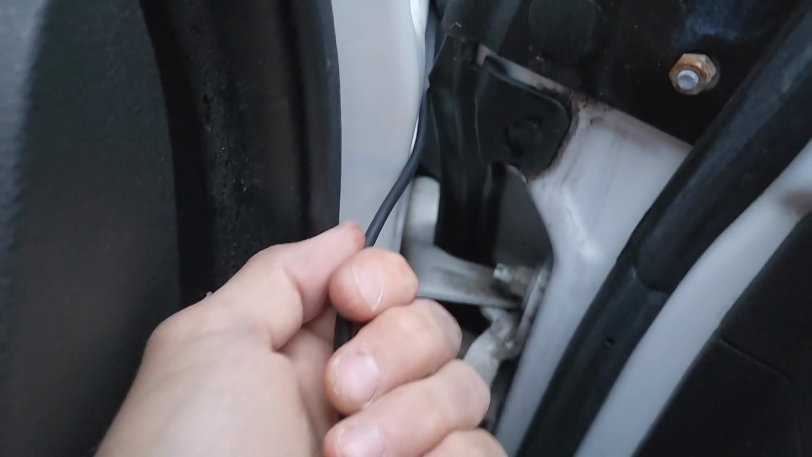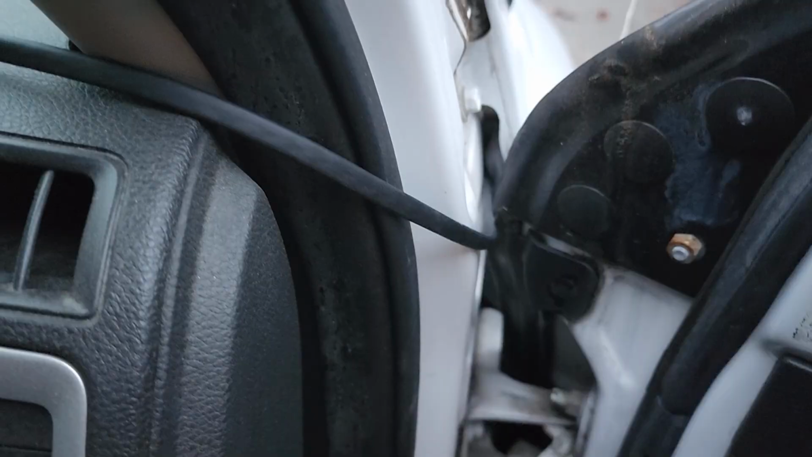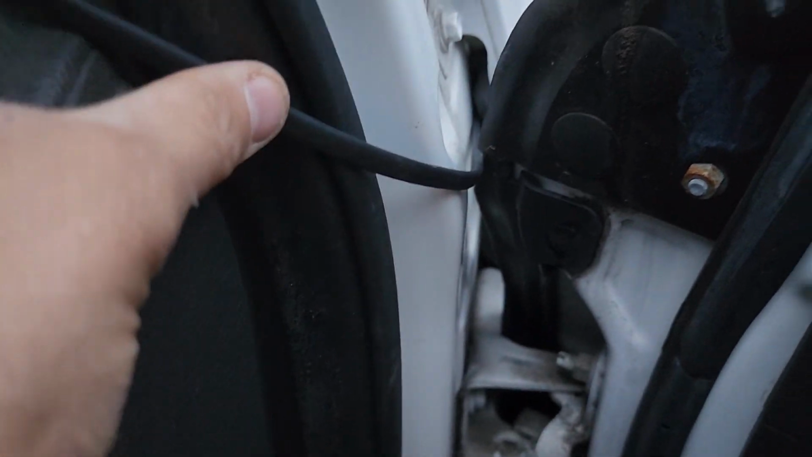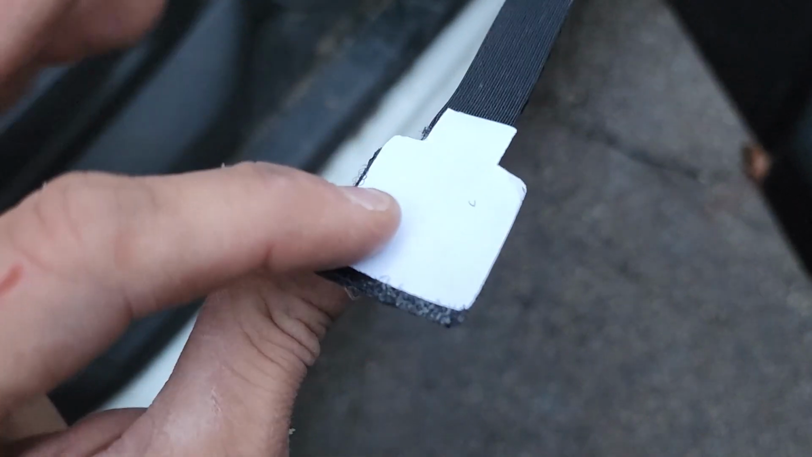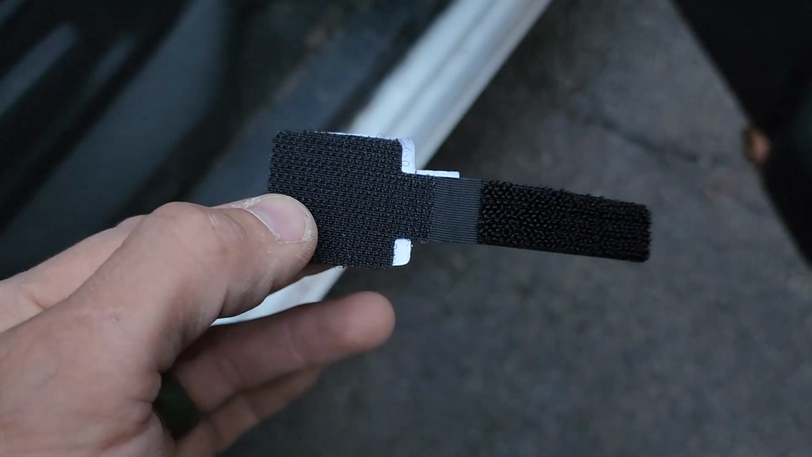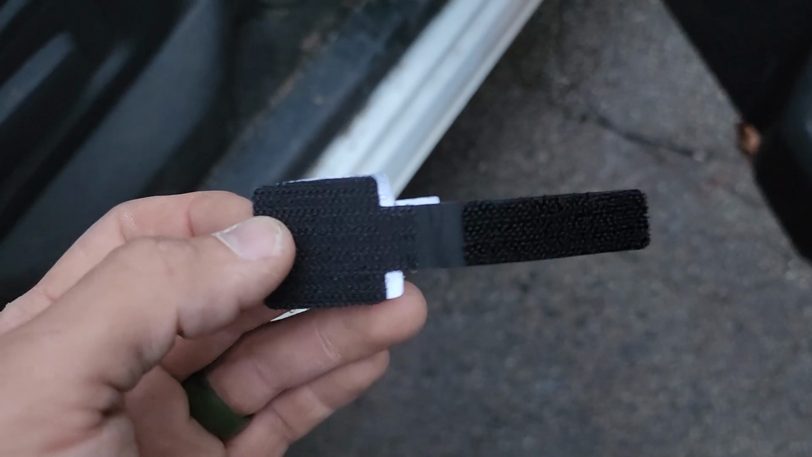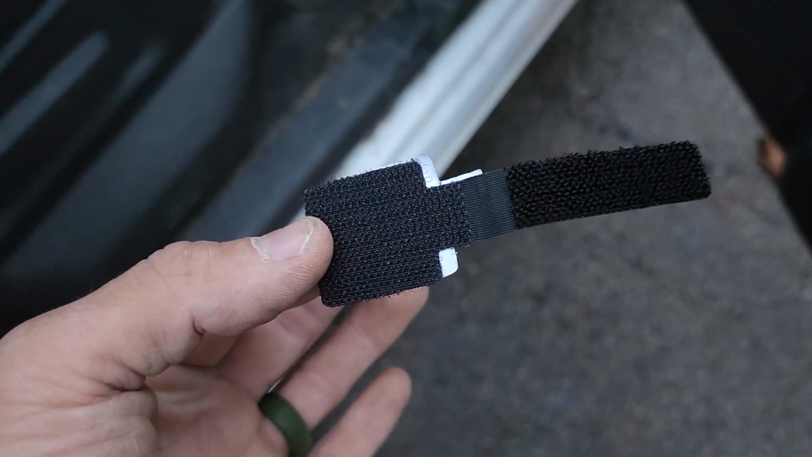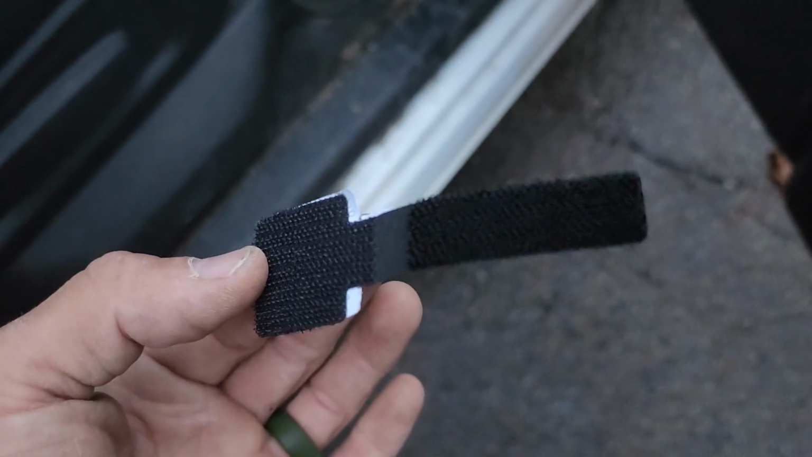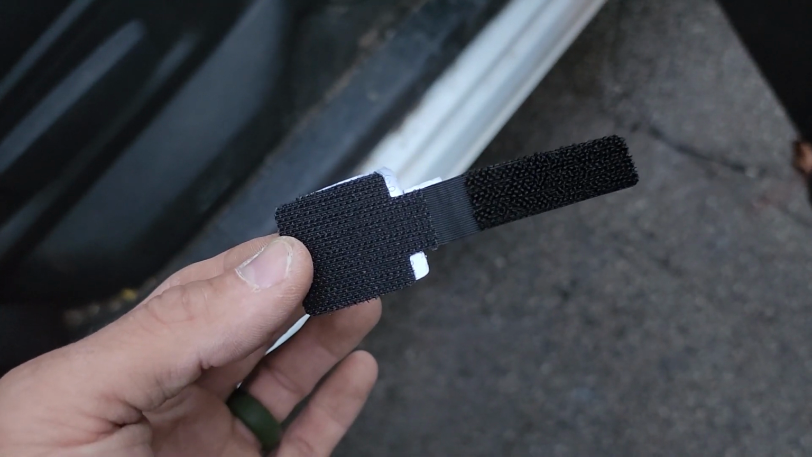flat. I'm going to try to get this as flat as I can so it sits nice and flush, and that should do a good job of avoiding getting pinched. It comes with a whole bunch of these Velcro tabs that do have adhesive. You can use these in a number of locations in the engine bay to help with cable management, just so nothing's loose, nothing gets tied up, and you kind of leave it exactly where you need. So I'm going to place these in a couple of strategic locations to get everything buttoned down.